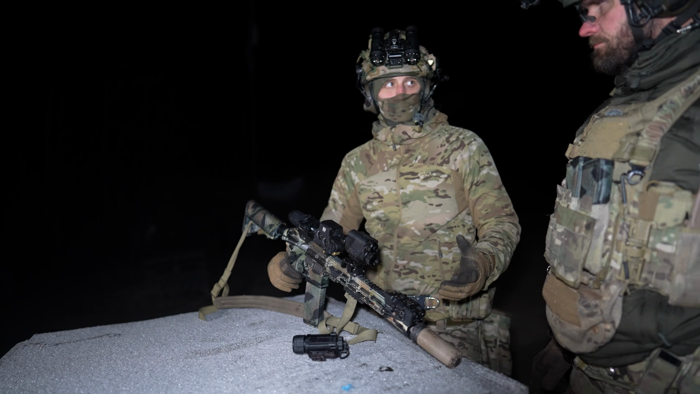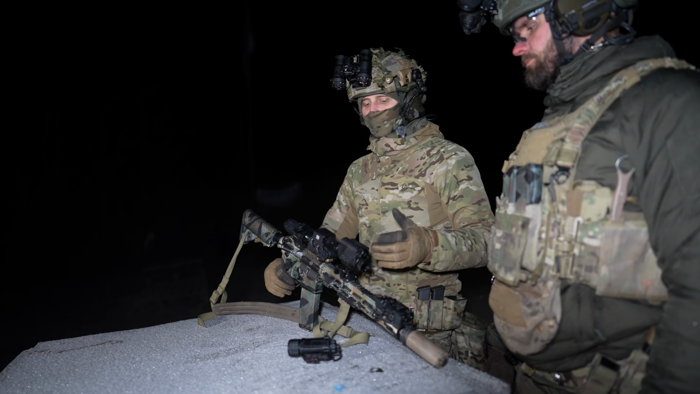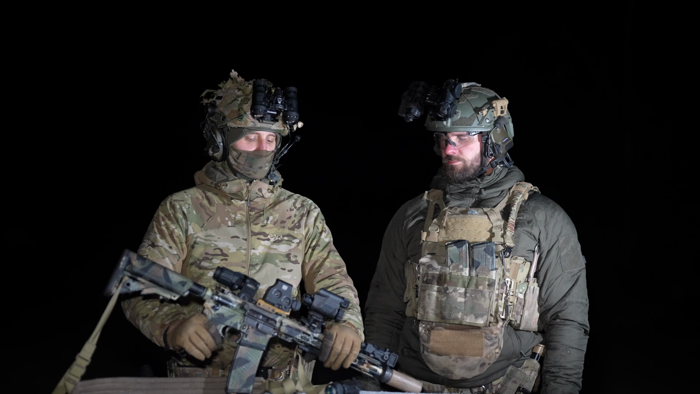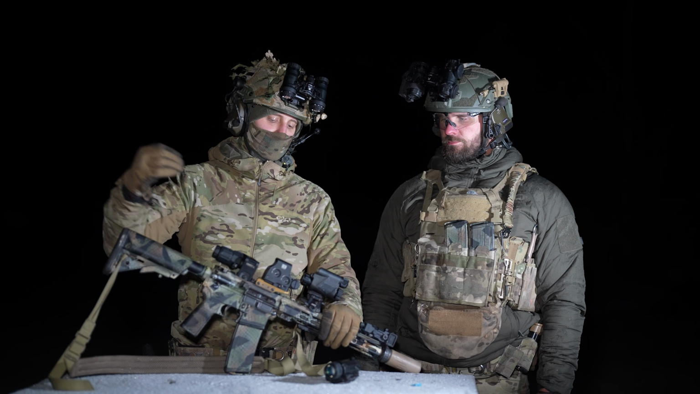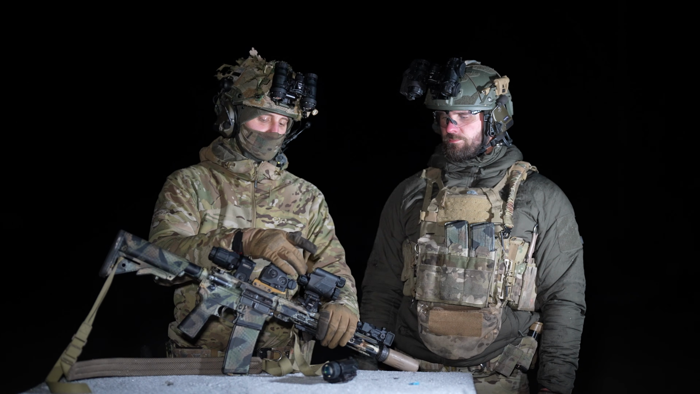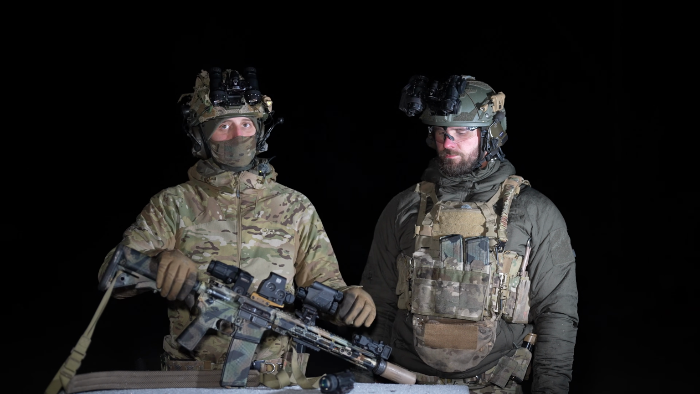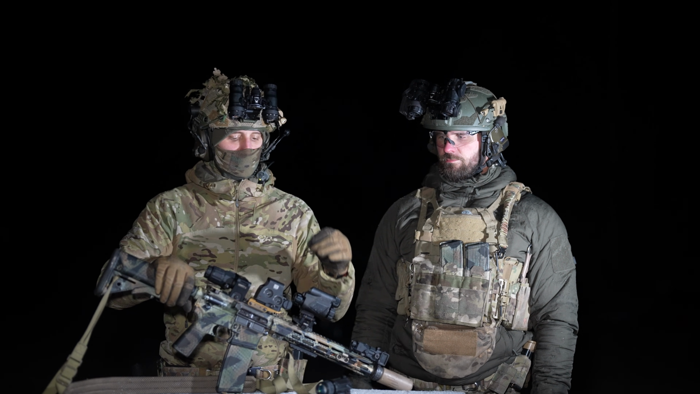During the night, it doesn't really matter. The clarity of the thermal picture is the same. But during the day, it can become an issue because light can shine on the diopter of the thermal or into your sight and it can blind you, and the picture does not seem as bright as it would with an Aimpoint.